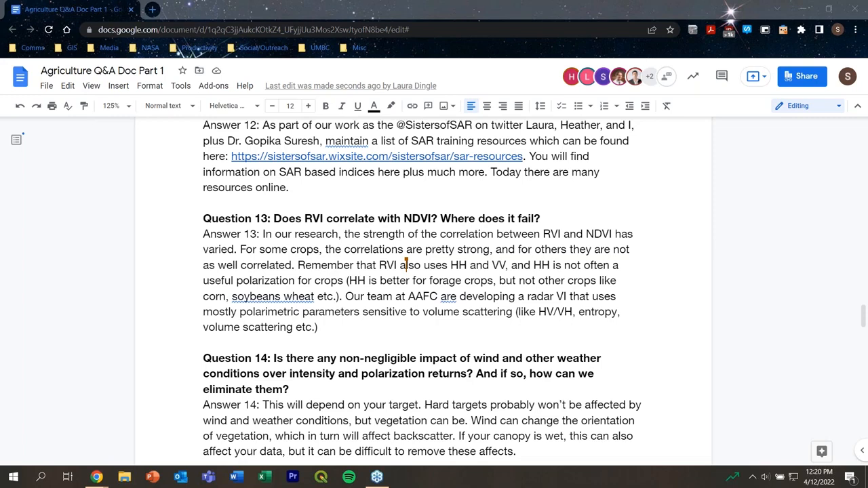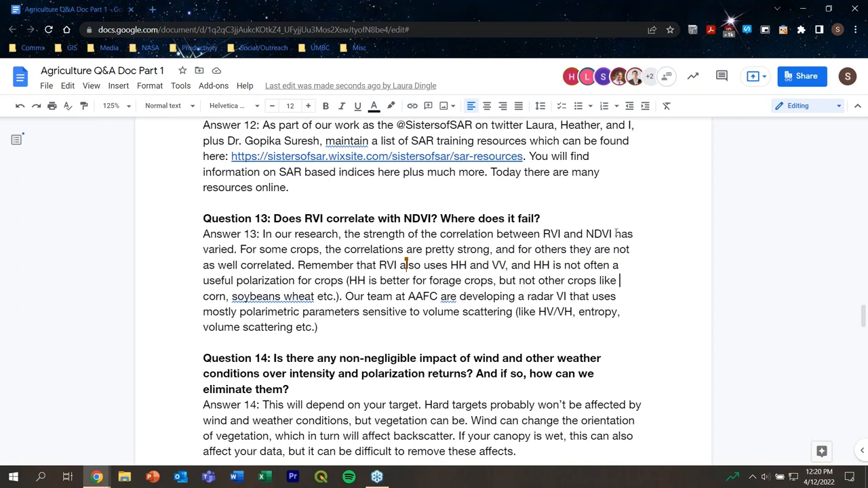So again, think about the fact that RVI uses two co-pol linear polarizations, HH and VV. And we know in particular, HH is not a particularly useful polarization for crops. There are some crops like forage crops, so you can think about pastures and alfalfa. There's a better correlation with HH for those crops. But other field crops like corn, soybeans, wheat, these types of crops, the HH backscatter is not very useful and can often confuse the situation. So RVI uses HH, and this is why sometimes we get better correlations with some crops than others.